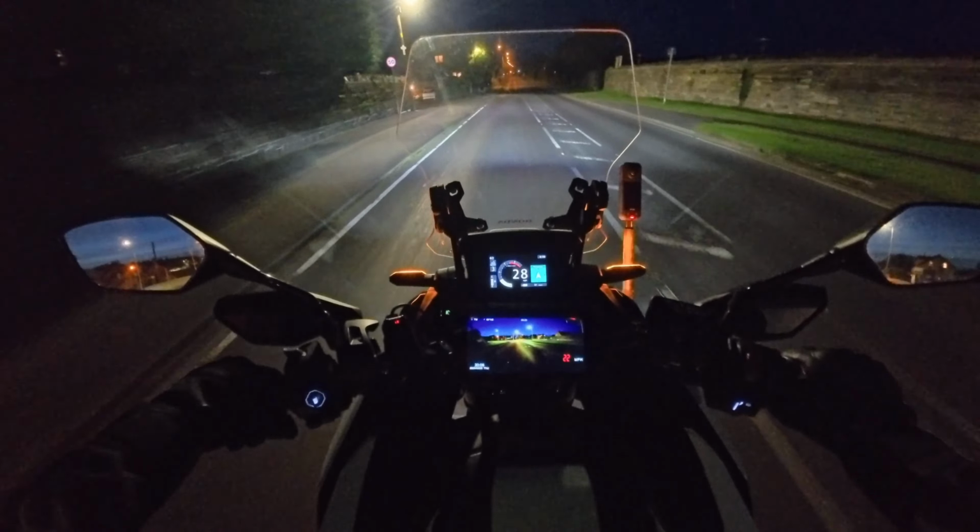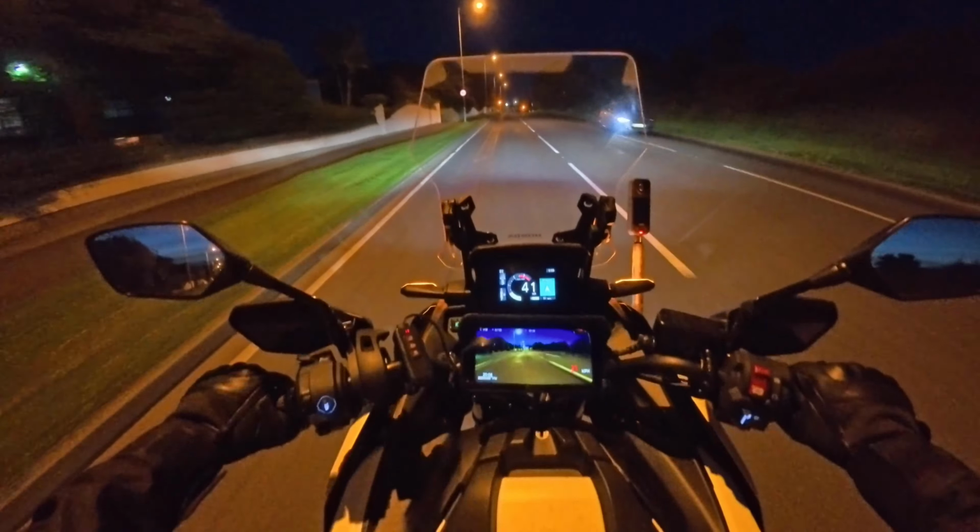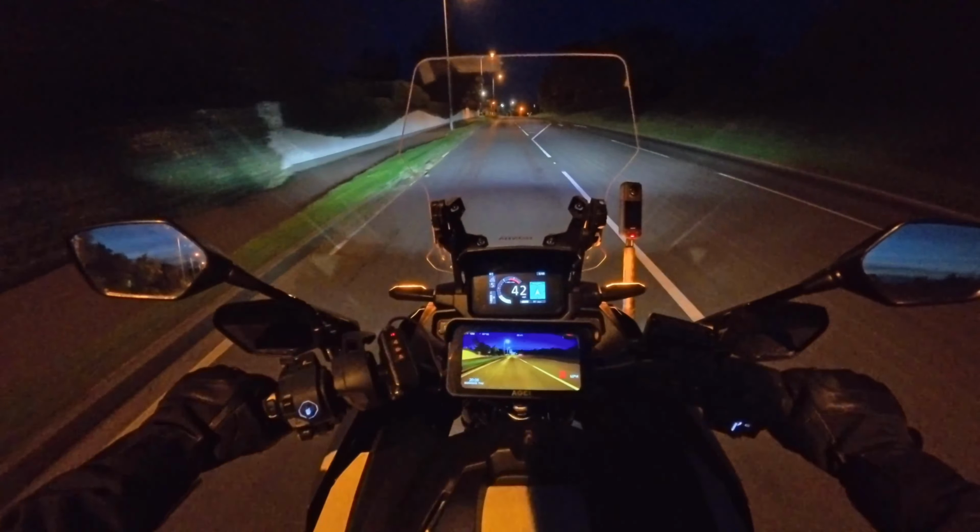I don't know another way to put it, but literally just for other road users to see me. But I don't know if there's enough space left on the crash bars to fit them, so I might not do that.